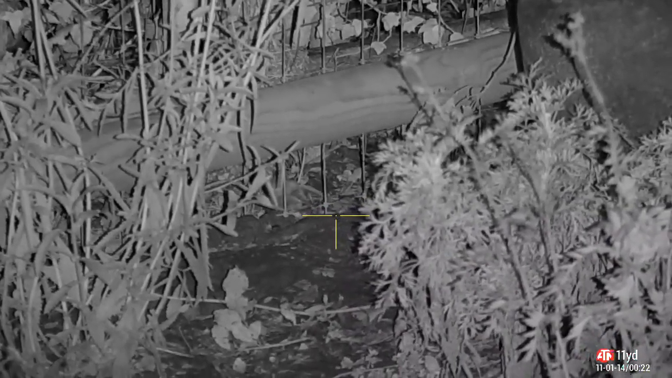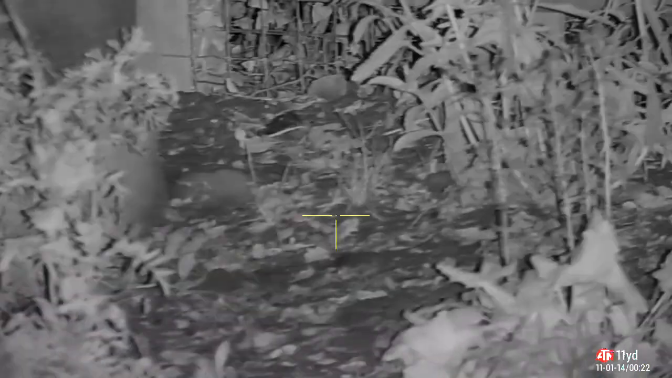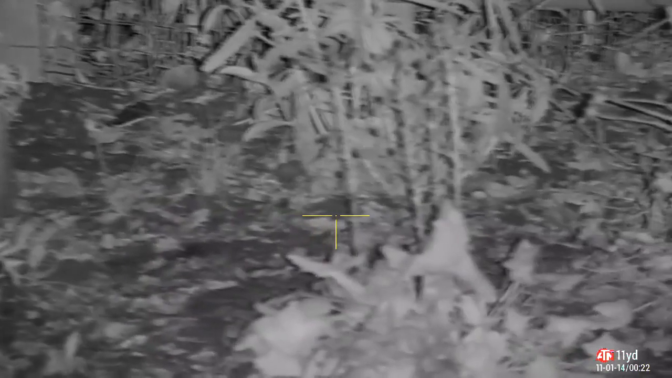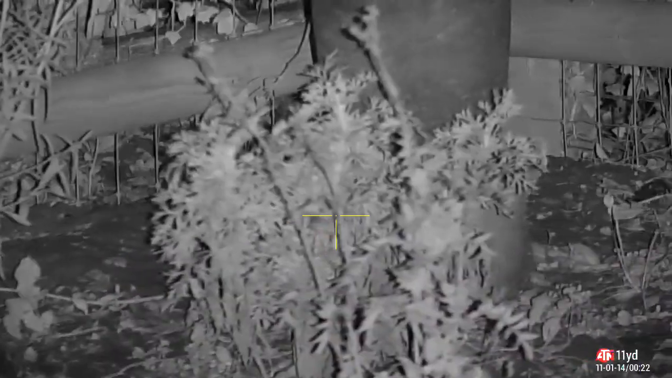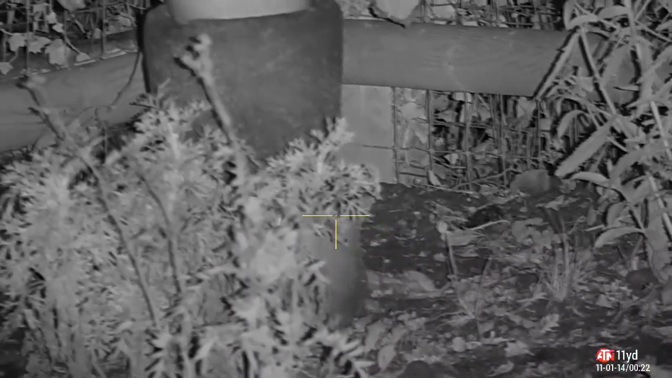When you shoot, you need to make sure that your projectile remains within the boundary of the permission you've got access to, for safety reasons, and obviously you're going to land yourself in a whole world of legal trouble otherwise. Now that is a boundary fence, but it's a boundary between the farm manager's garden and the field behind, all of which are on the same estate and all of which I've got permission to shoot, so I know I'm safe to do that. That third one disappears off into the corner there, skulks off into the corner for a little bit.